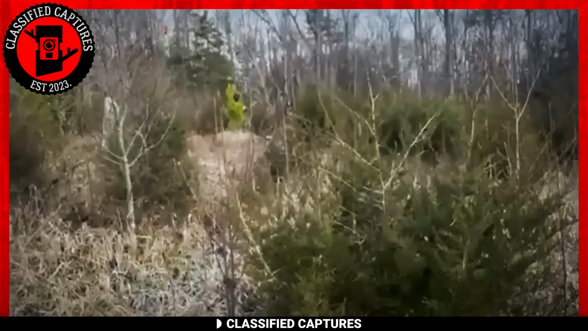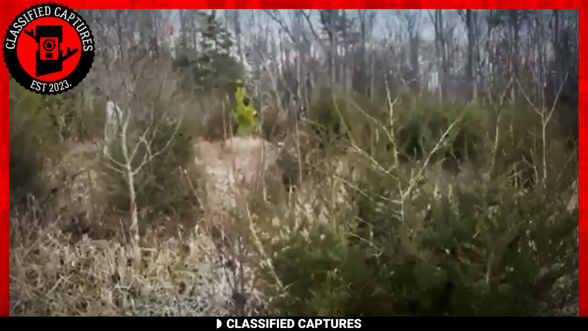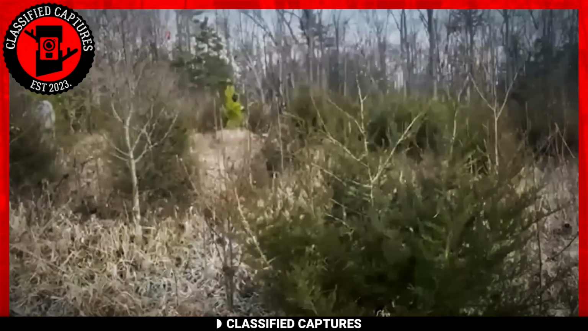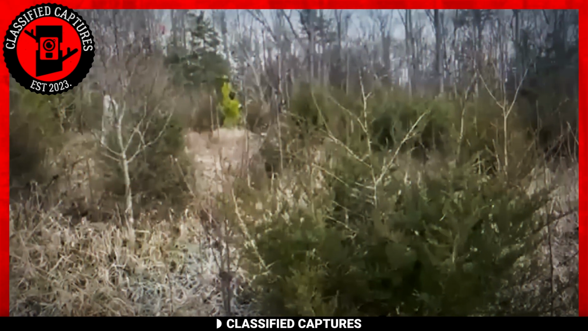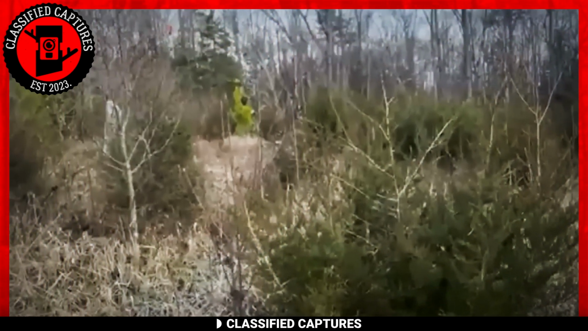When you have intruders come into your home, you call the cops, or if you're brave enough, you face them. But guess who, or should I say what, this homeowner caught on a trail cam he set up to catch an intruder? Take a look. Did you see that? A white figure hovering back and forth.